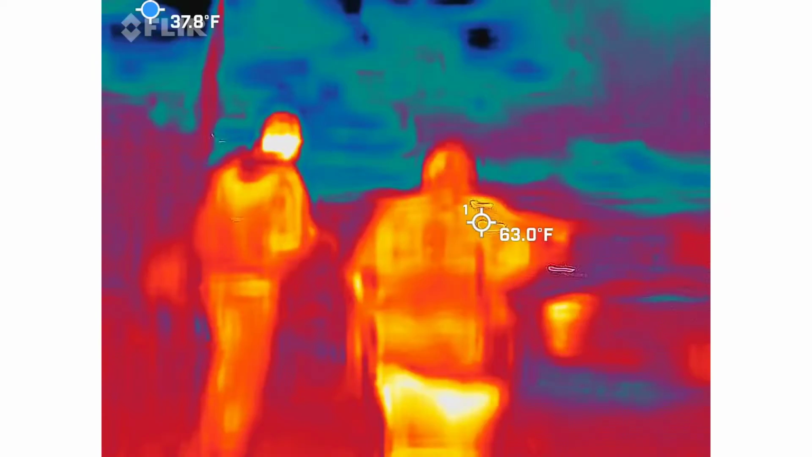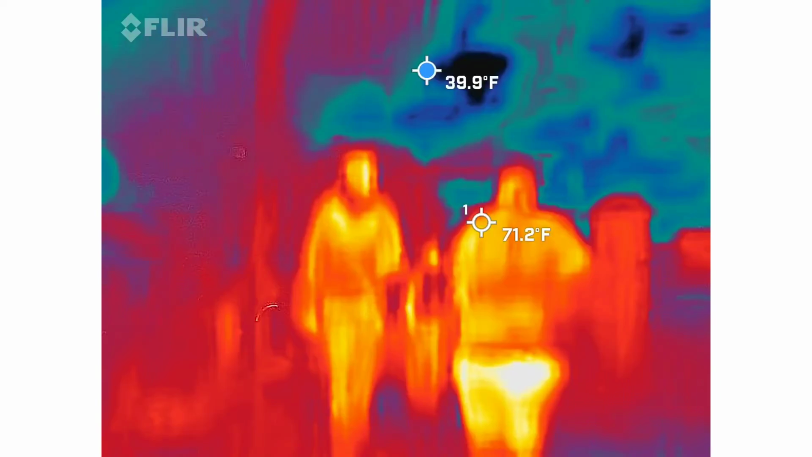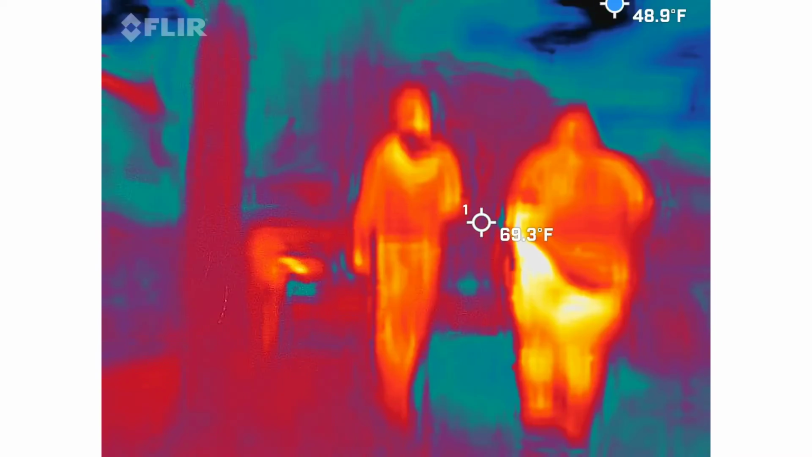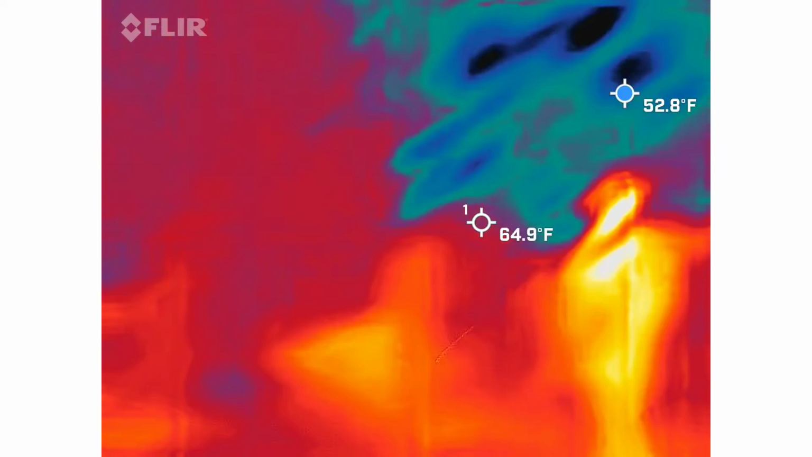No. Well, hit him in the neck. Yeah, well, I think in Chicago, there's that hole there in the church. So the bullet hole is still there. Yeah, they covered over it.